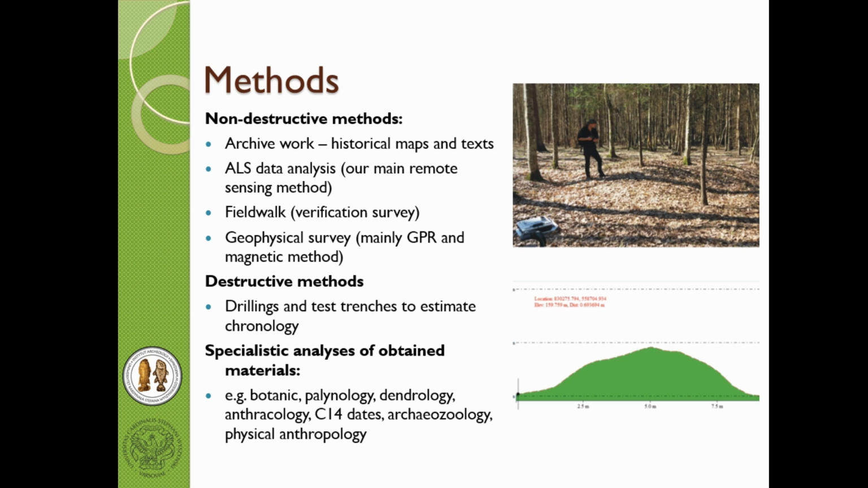The methods we are using, starting from archaeology: first of all, non-destructive methods. First, archive work, historical maps and texts. And I think the most important is the LiDAR data, which shows the real potential of the archaeological resources in a place like Białowieża Forest.